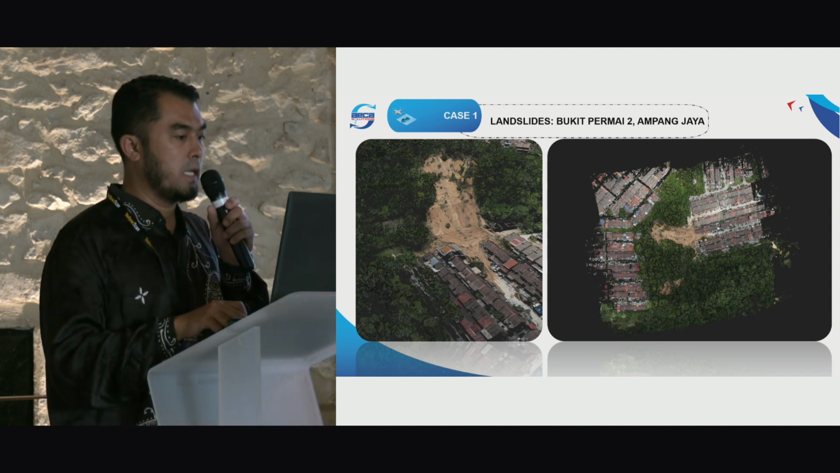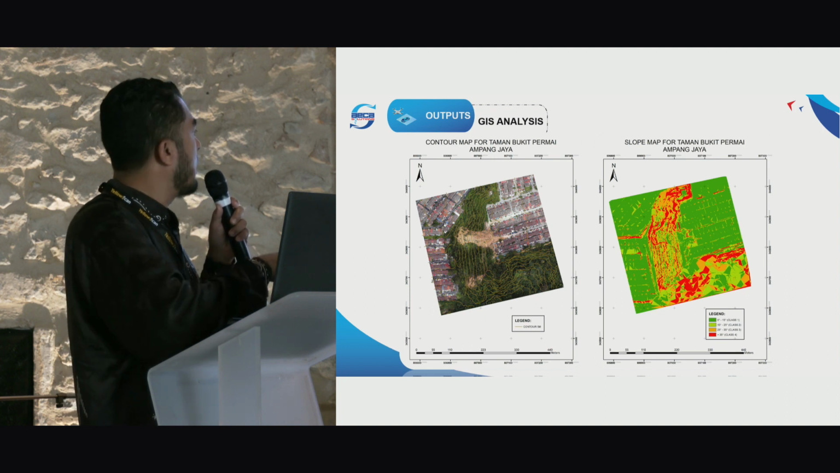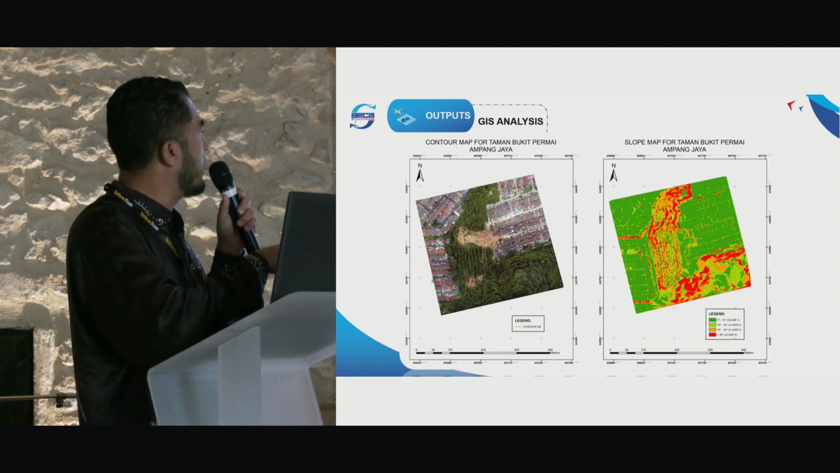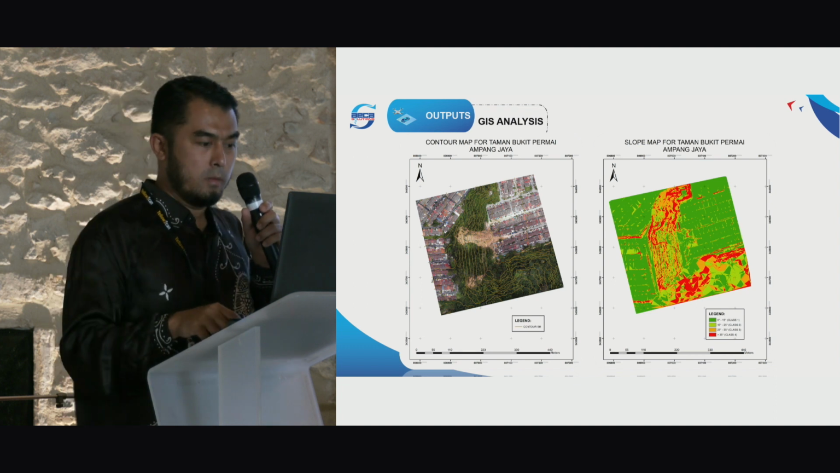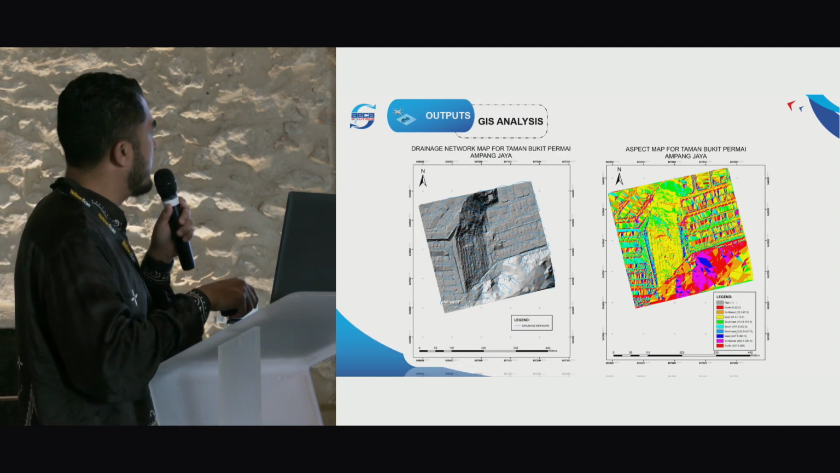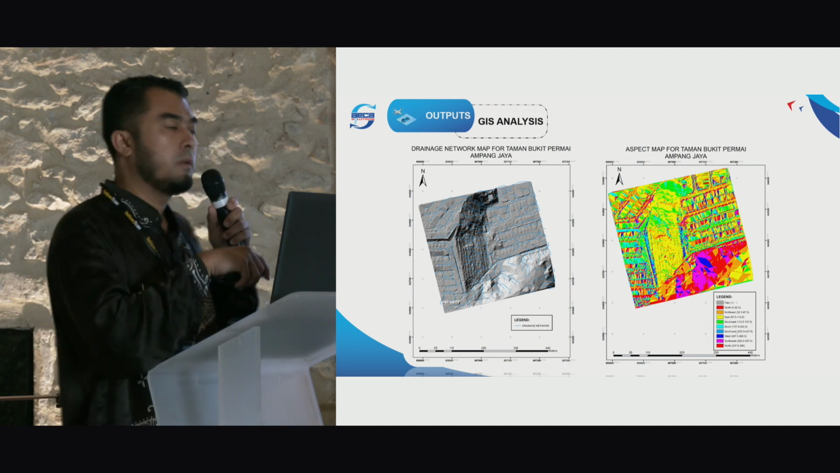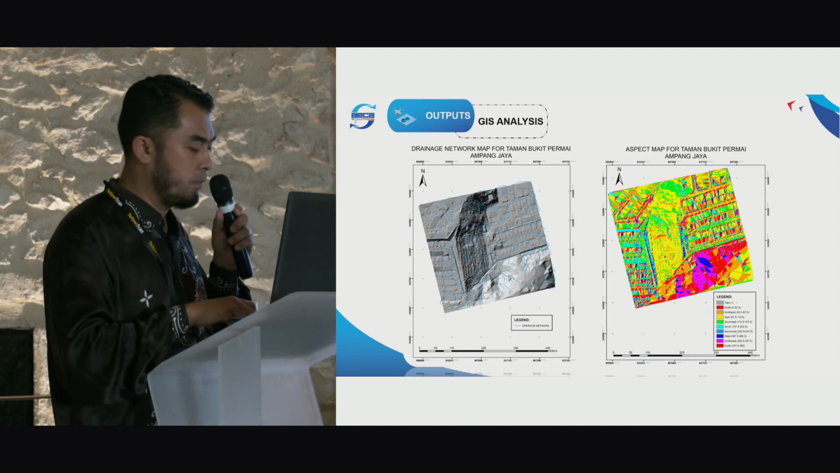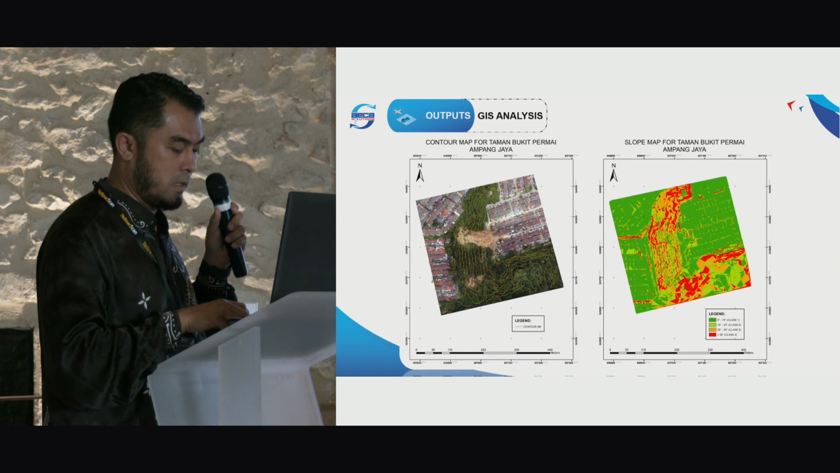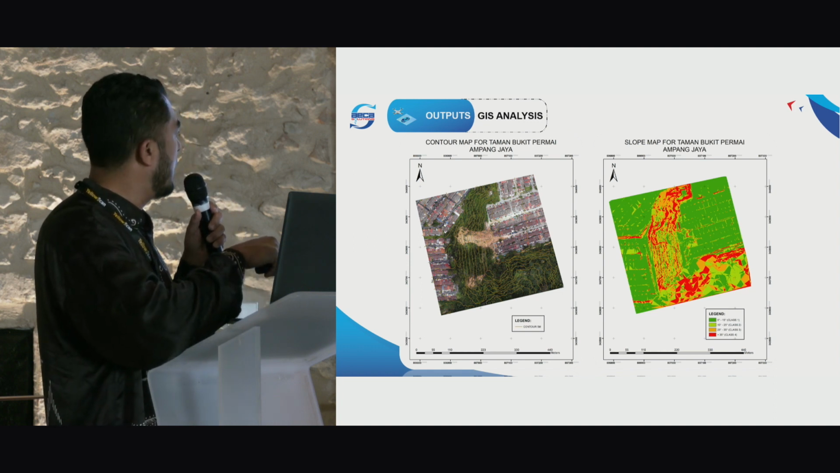But from the LiDAR data, if you can see the terrain here, and then this is the generated slope map. From the hillshade, actually underneath the canopy, the area is actually bigger than the 2,000 meters squared that was seen from the colored point cloud.